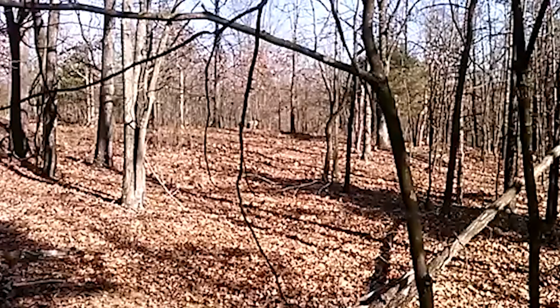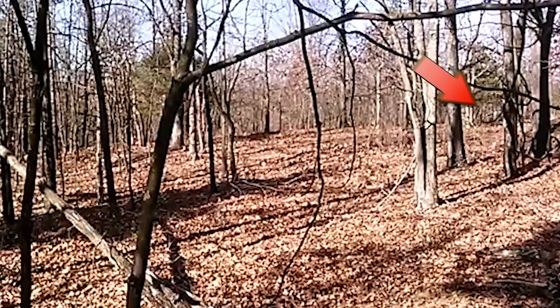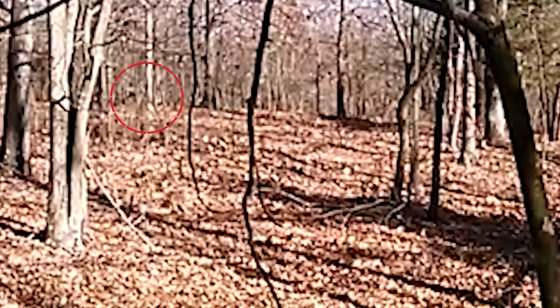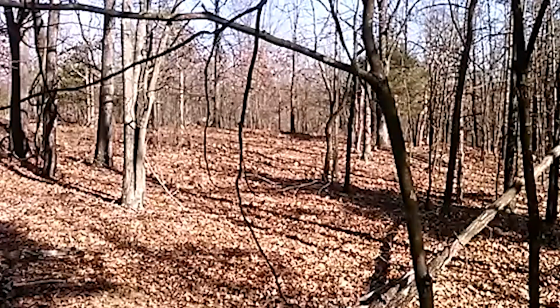However, the way it stopped and looked around didn't match any animal's traits. Since the footage was recorded from a distance, it's hard to say exactly what the creature could be, but many are speculating it to be the horrific, urban legendary Rake.